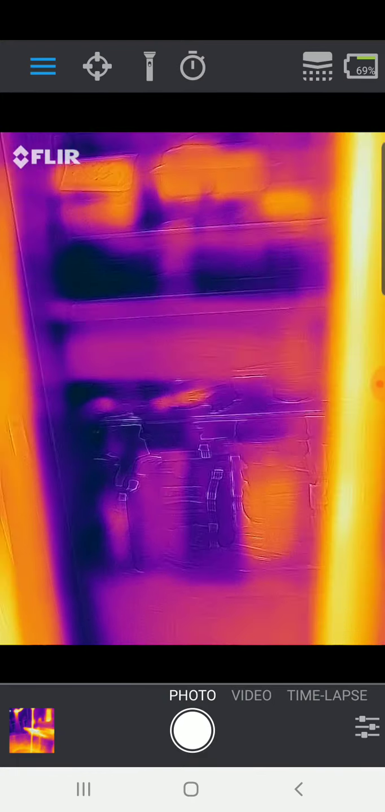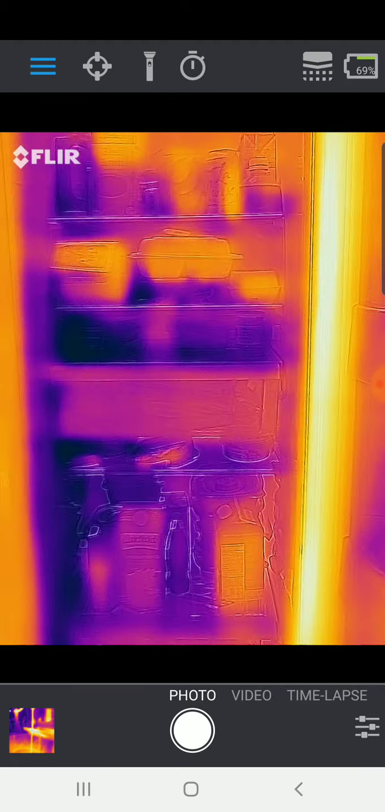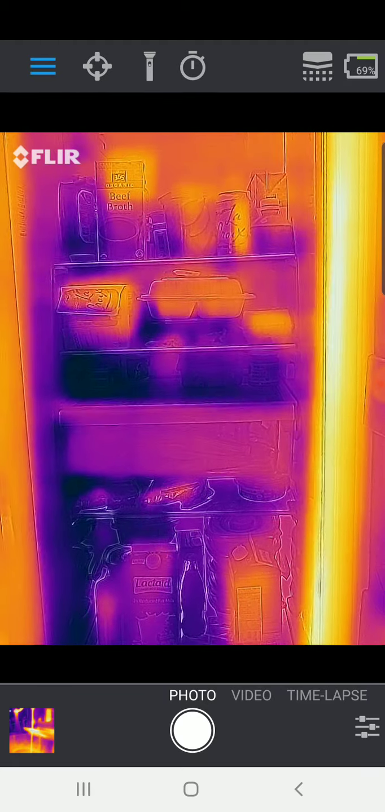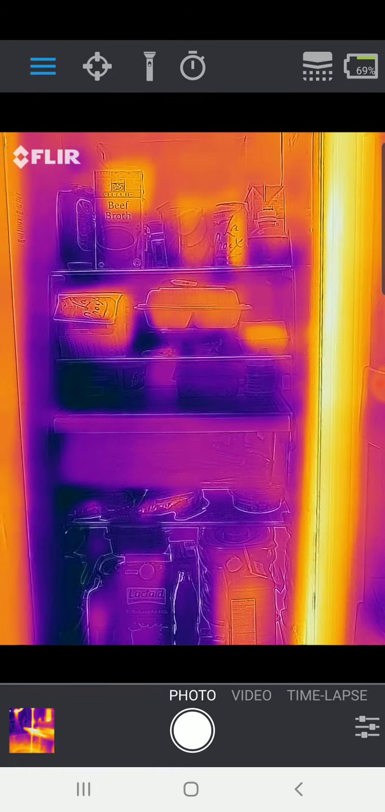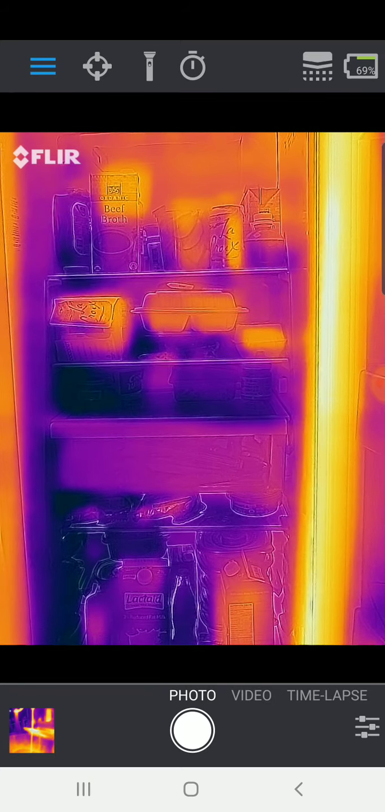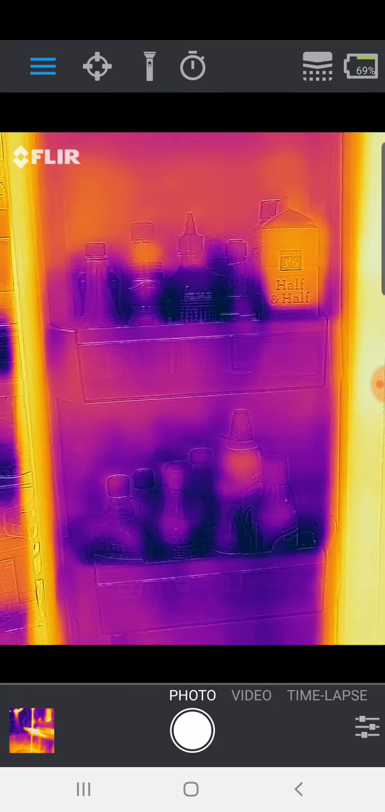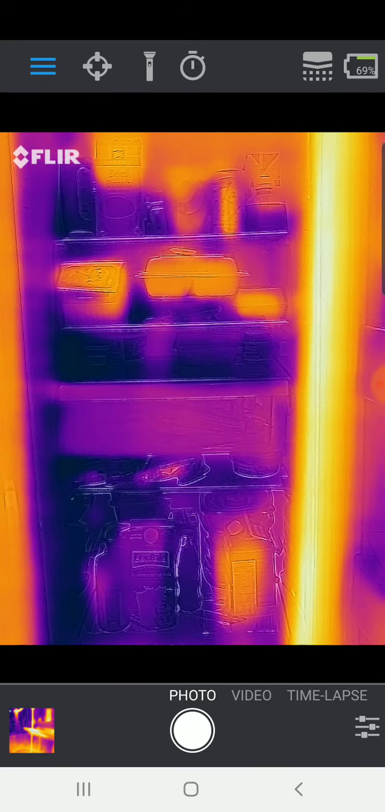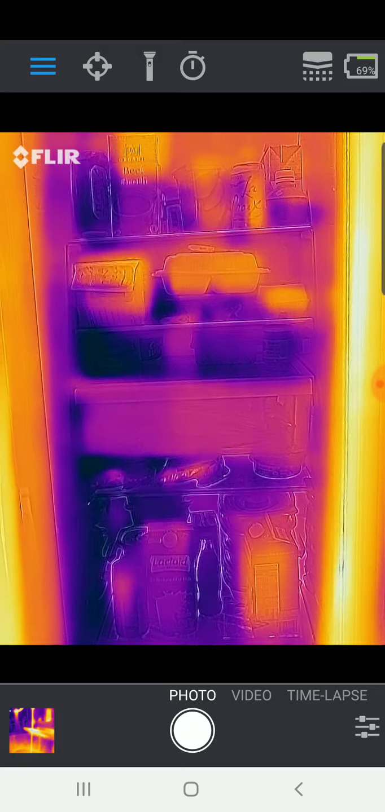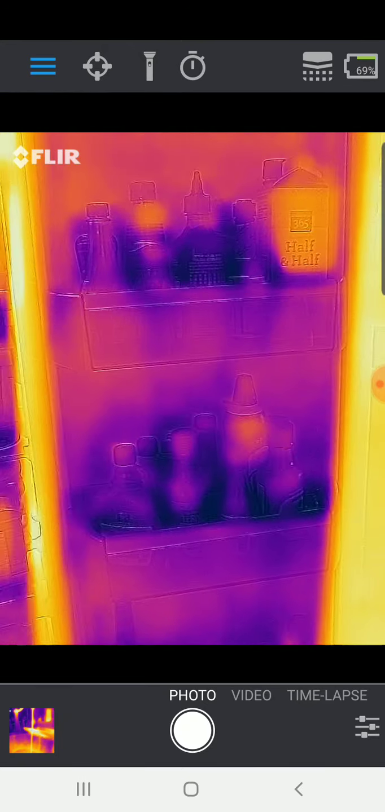And the shelf in the middle here, the drawer, is kind of doing its job of keeping things at a middle temperature there. The items that are glowing orange are probably not actually that warm. They're probably just reflecting heat from the room now that I've opened the door. But definitely interesting. And you can see that there are hot and cold spots, but overall the door is definitely lighter colored, and thus that means warmer than the interior of the fridge. So best not to keep things there that spoil easily.